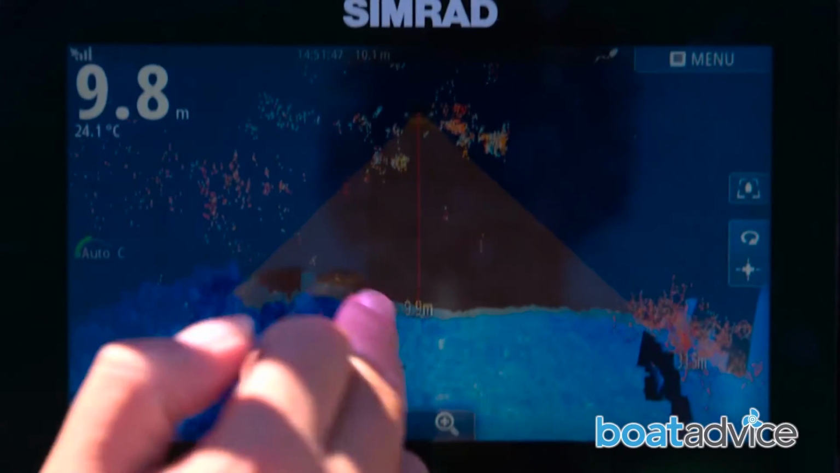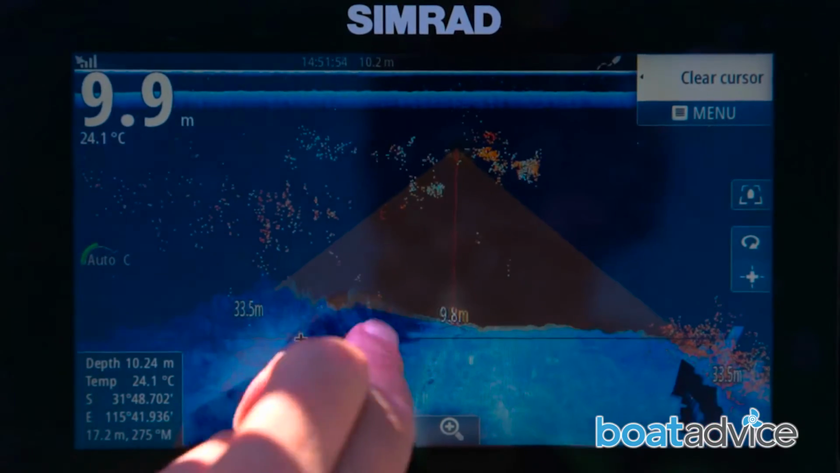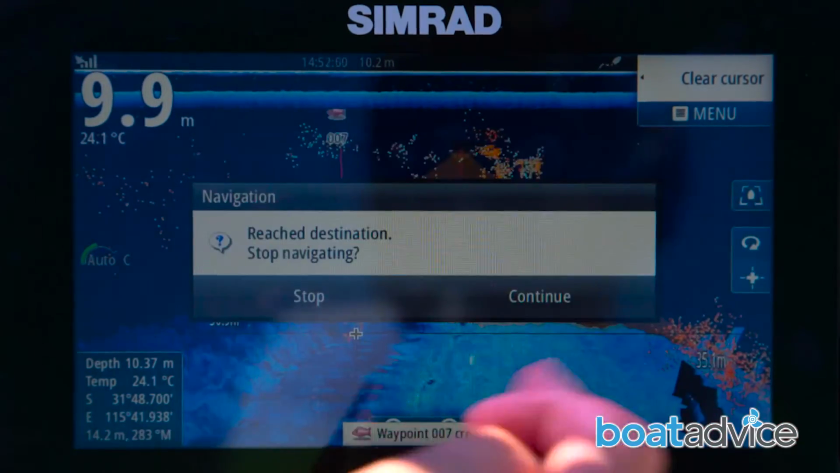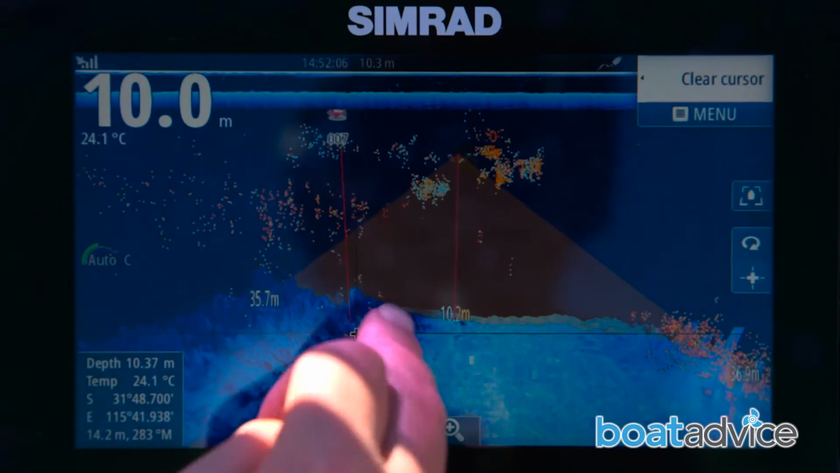So if we look here, we can see there's definitely fish sitting in that area. So we move to a marker type mode. We can then drop our waypoint straight on top of that. We go to the menu, new waypoint, and we save that waypoint. So that's waypoint saved. We now know that waypoint 7 is there, and we can go to it.